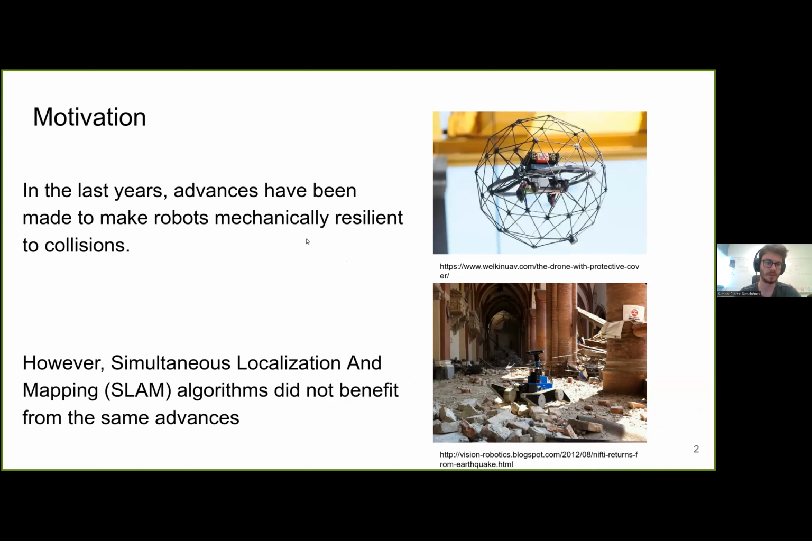For instance, here we have a drone with a protective cage that allows it to sustain collisions with walls or trees without crashing.